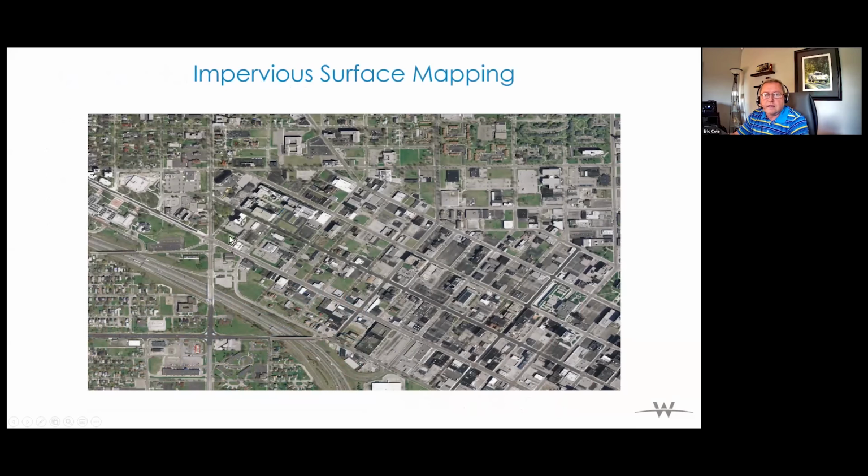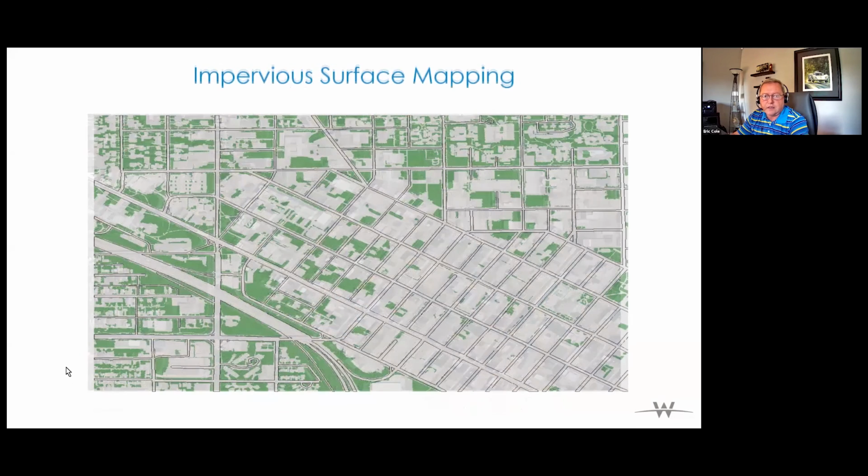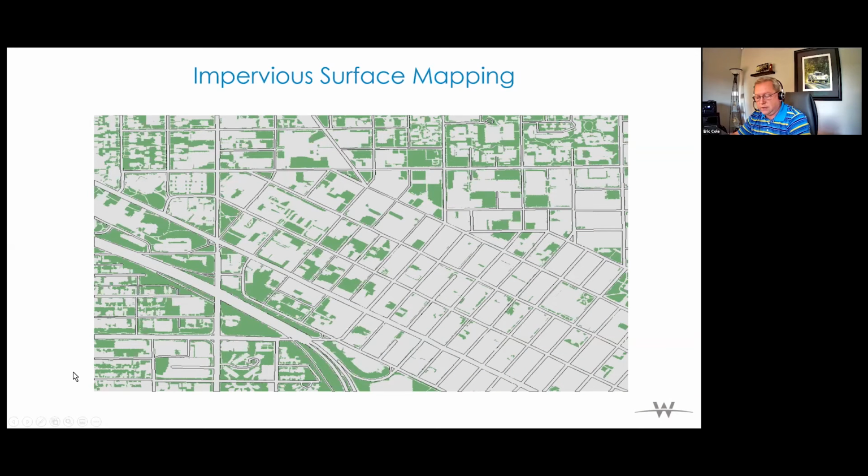So this will give you an example using that same ortho imagery when we've extracted the impervious surfaces. So everything that's in white would be considered impervious, and everything that's in green would be considered non-pervious. So this is where water would absorb into the ground. This is where water would run off the ground and into a drainage culvert or something that contributes to the stormwater system.